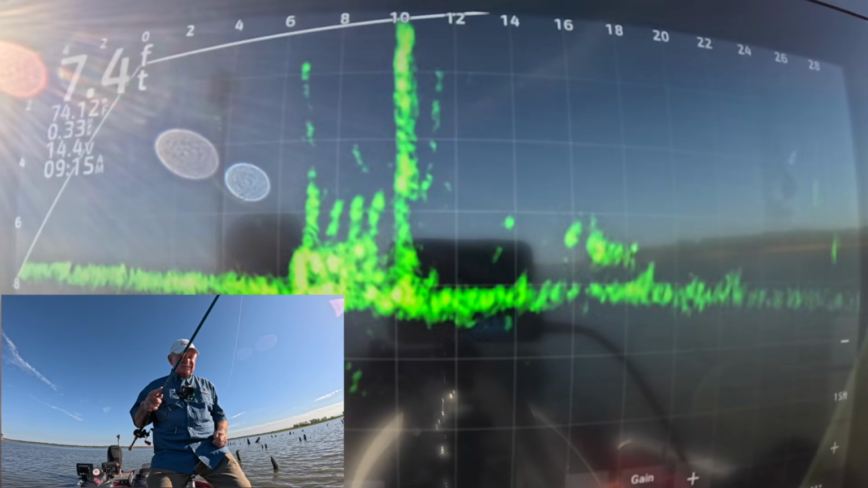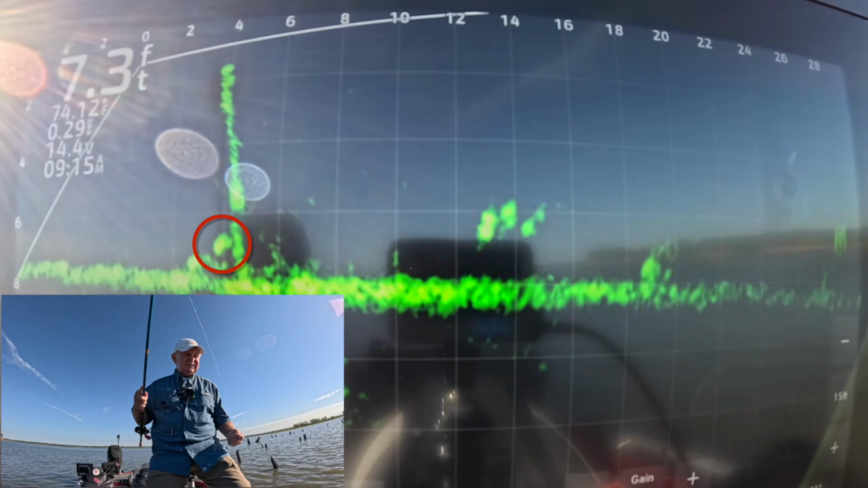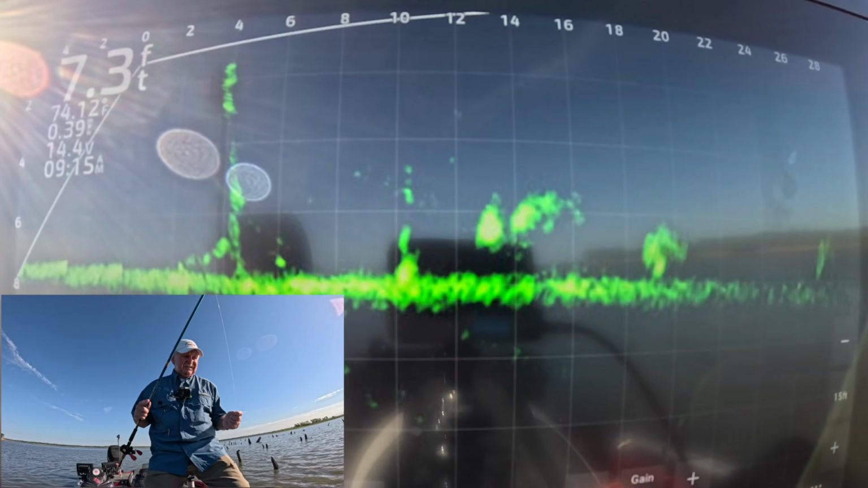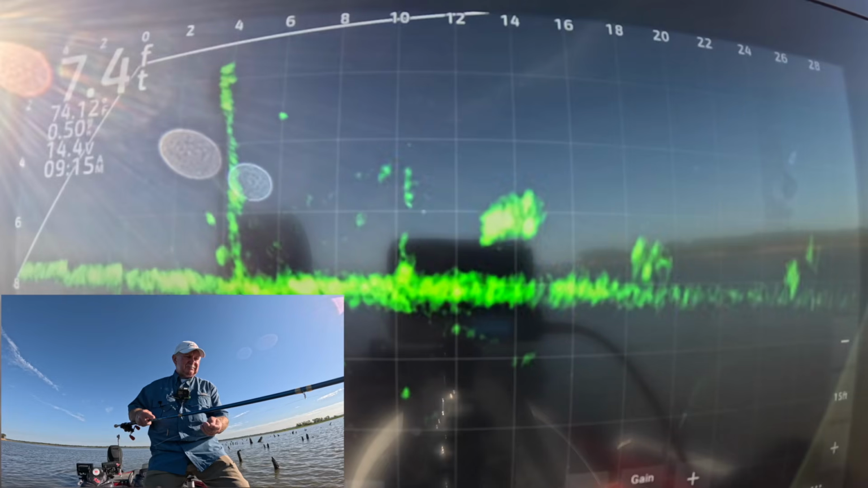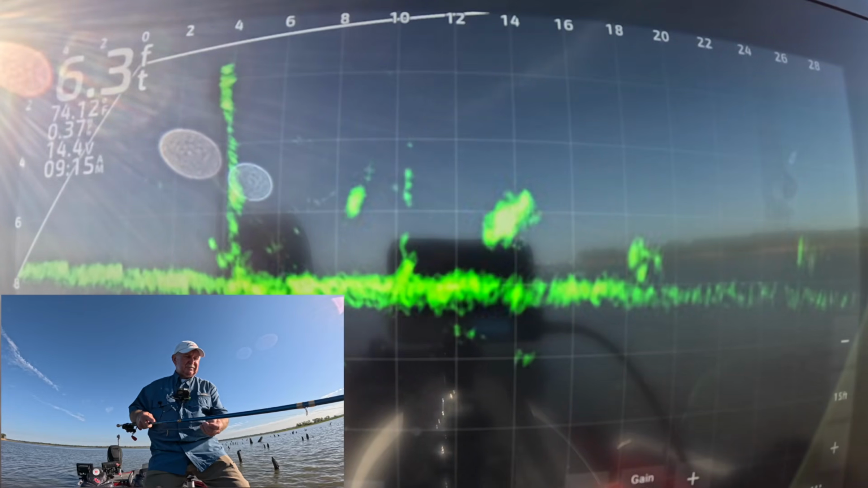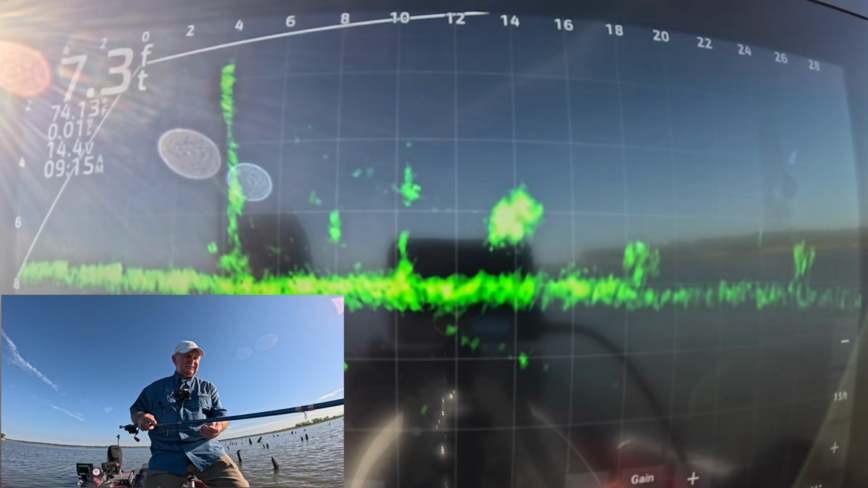Alright, what else we got around here other than that little stake bed? There's fish right there, right under us. See him at 4 feet. I'll drop that jig down toward the trolling motor and let it pendulum out. Come on.